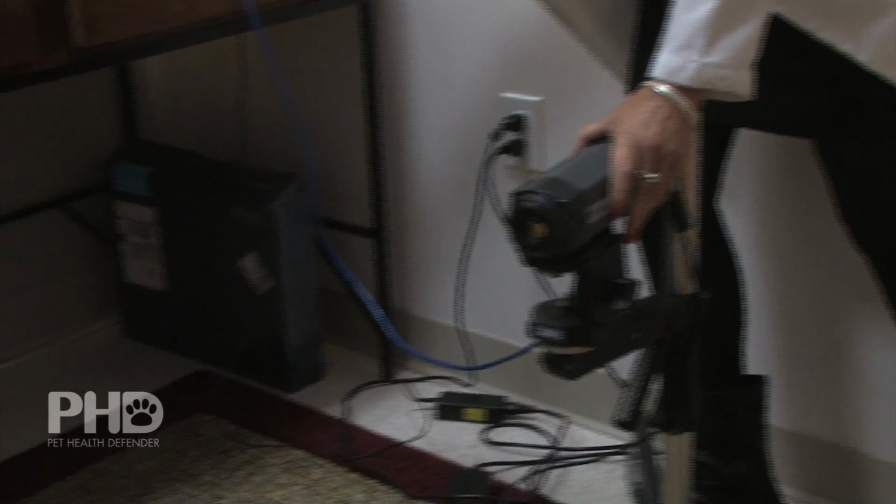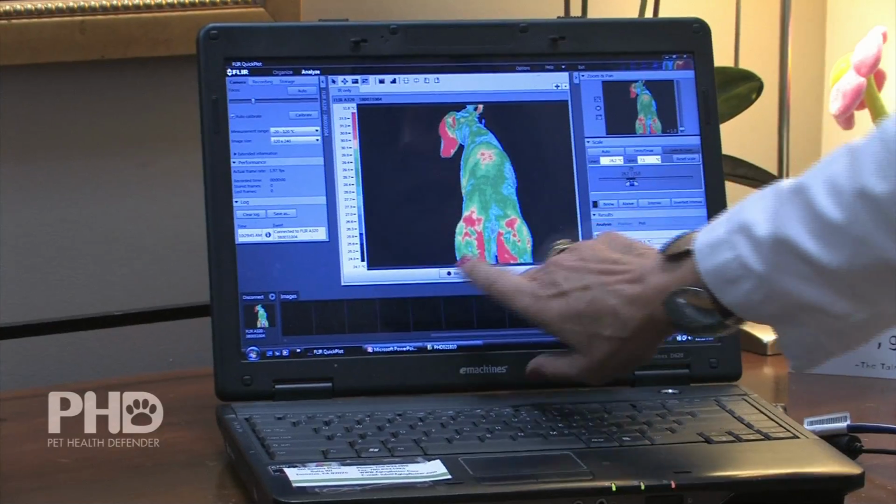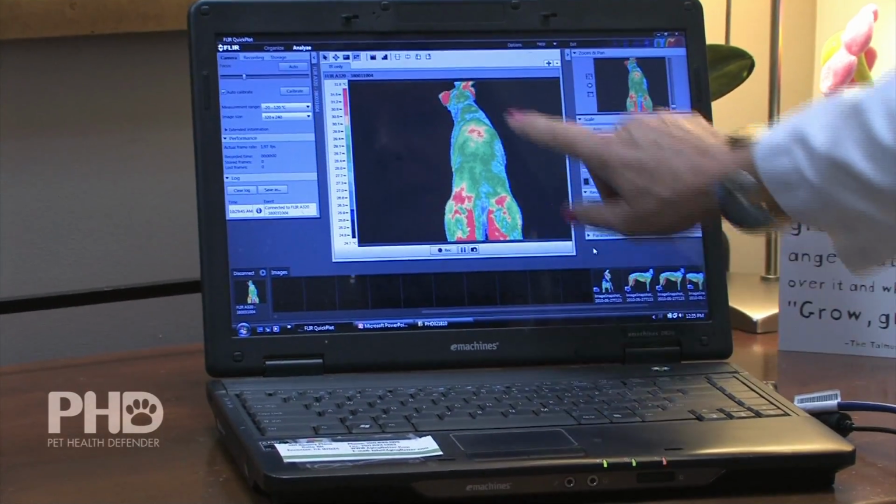And that's what you're seeing in both these dogs, is you're seeing the inflammation reduced from these tags. Thermal imaging is a wonderful technology that we can use to see how this product interacts with these dogs' physiology. And we can absolutely see an incredible improvement in both dogs.